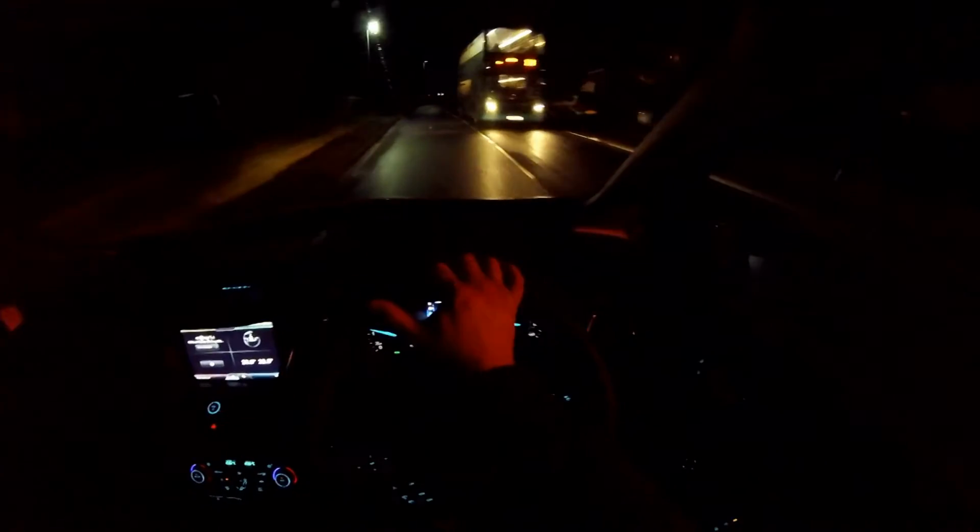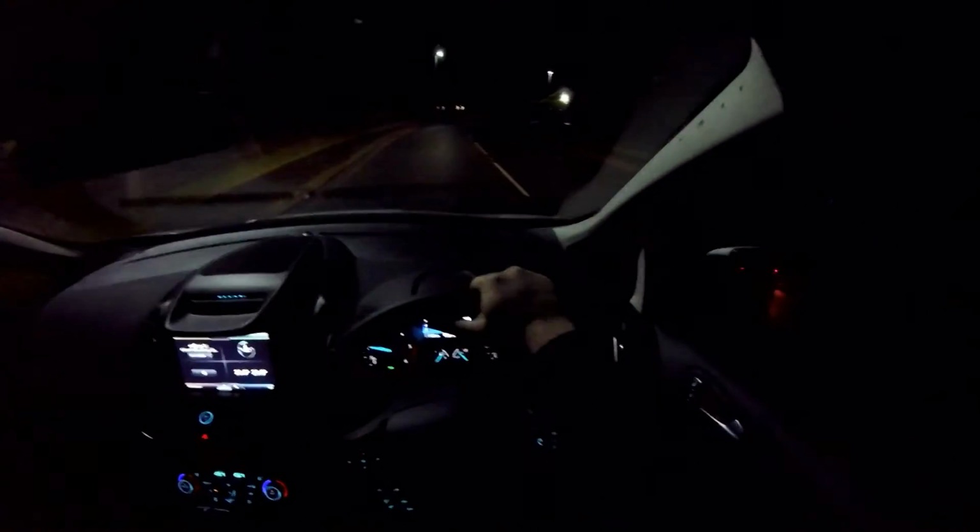Yeah, I didn't want to really go that far. I just wanted to test this GoPro out, so yeah, we'll go around here. Retrace our steps. But this serves as giving this vehicle its run. Hasn't been running in a few weeks.